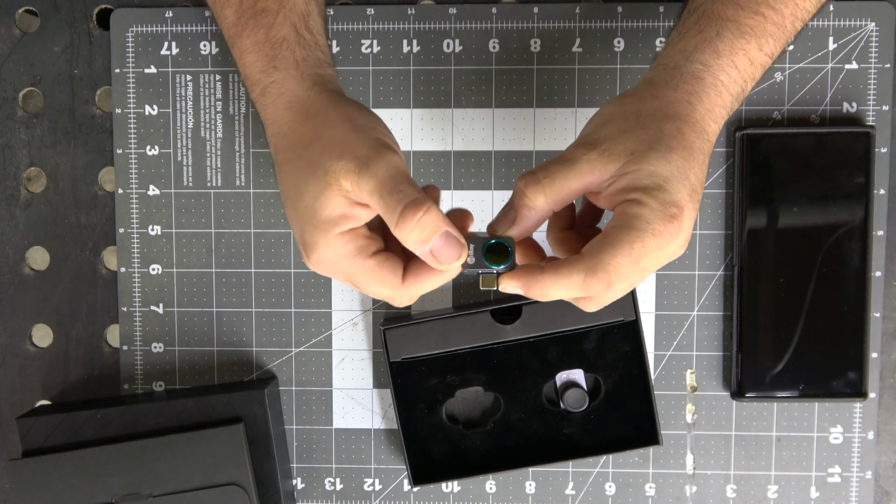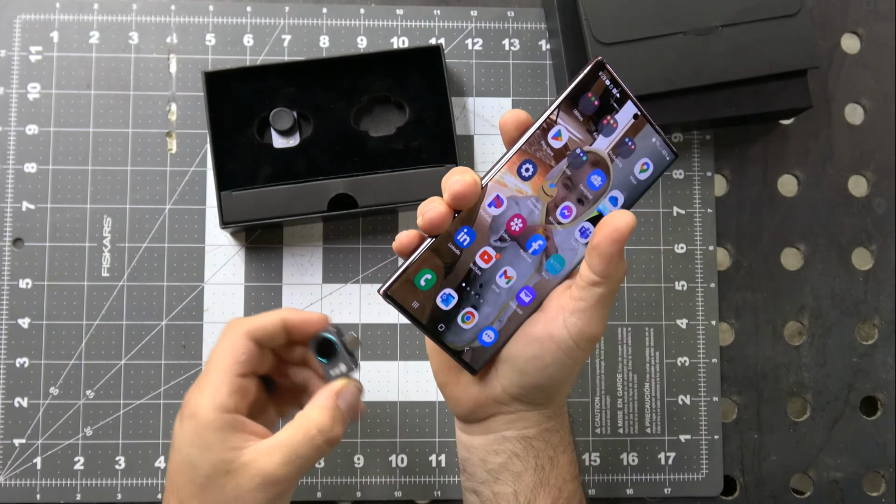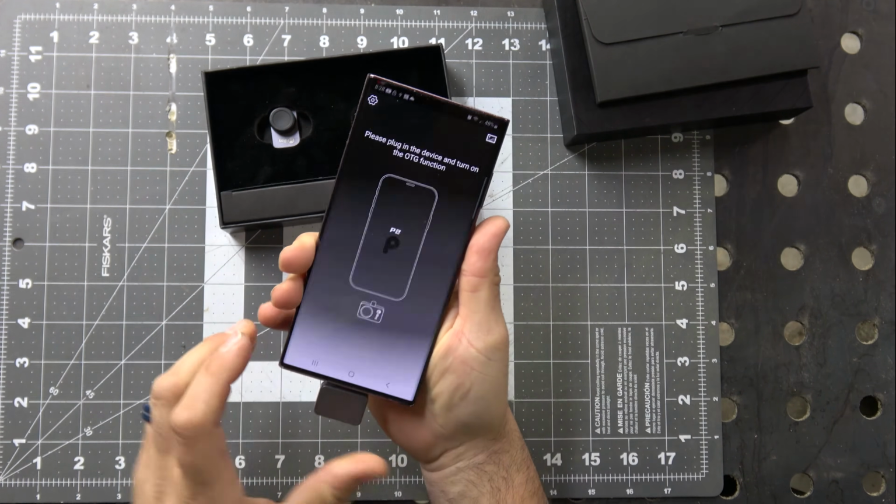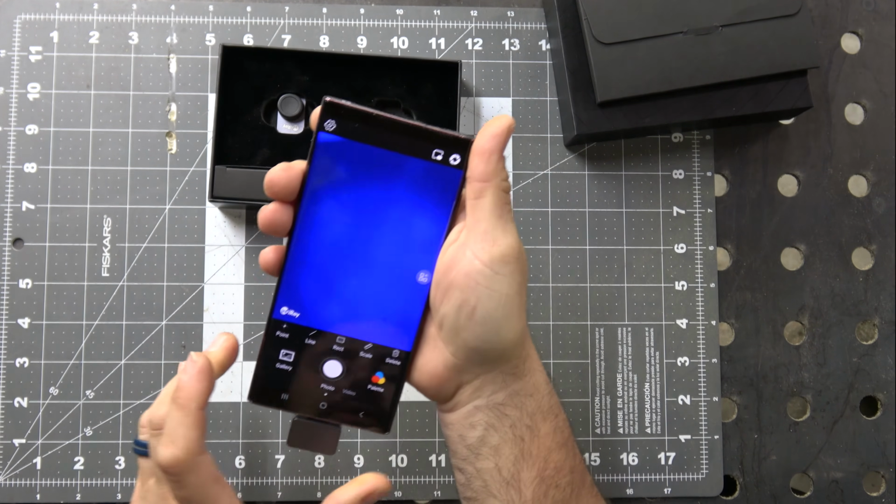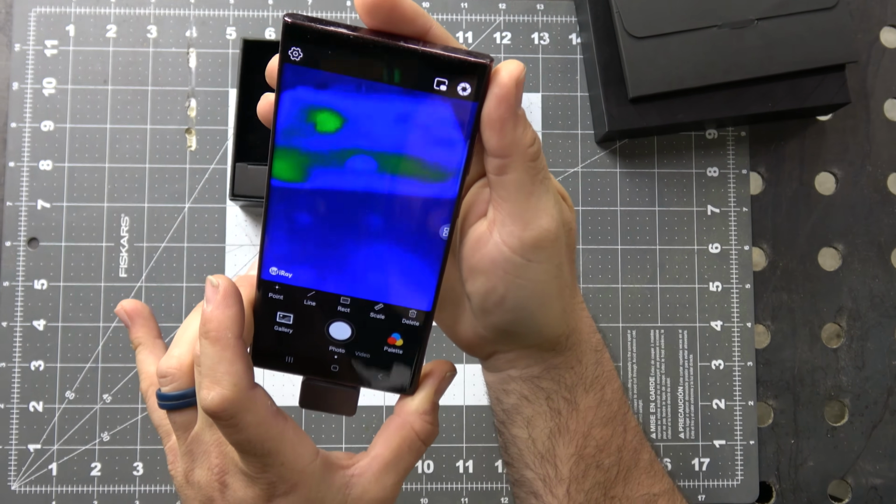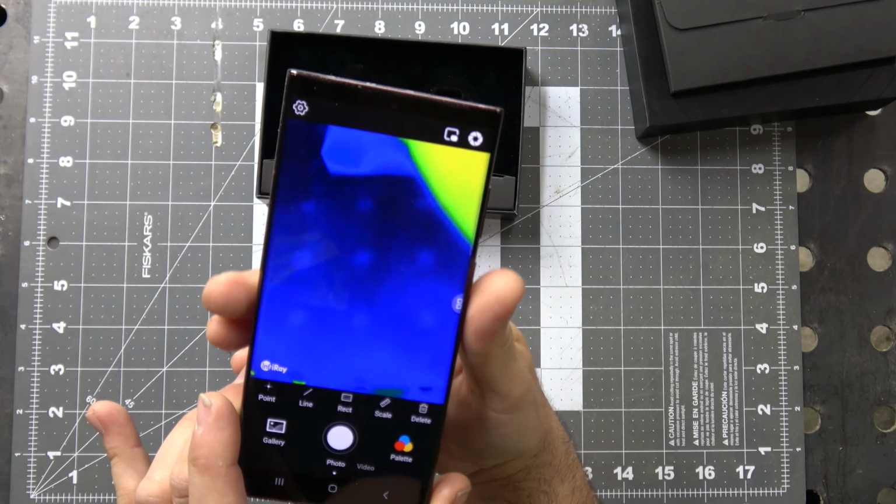Now, all we have to do is we're going to take this, we're going to plug it in just like this, and it's automatically starting. This is awesome. And that's what you want. So it's reading my hand. We can already see it's starting to read. Let's move this, and you can see there's different temperatures all around.